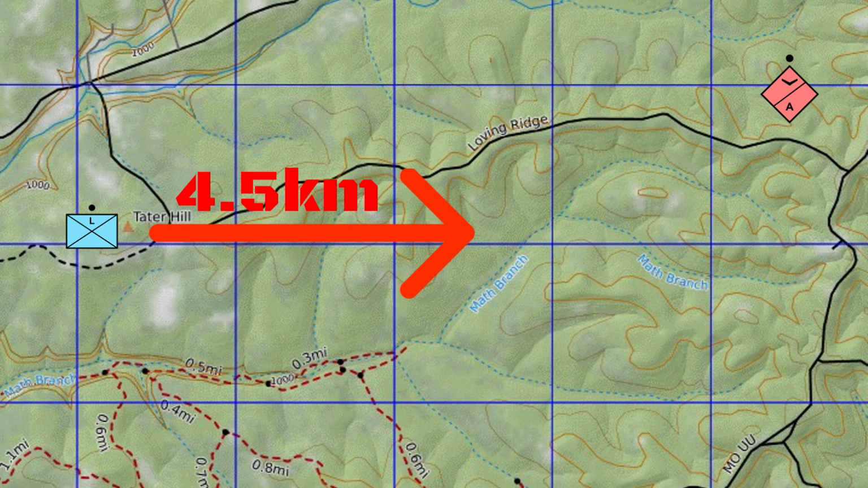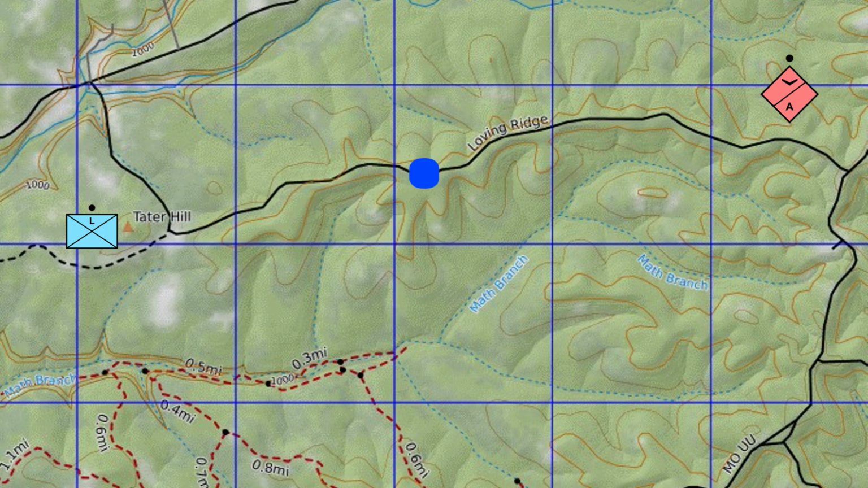Our reconnaissance early in the day had gotten as far as about this bend here in Loving Ridge, and they said that there was an intersection that took a road down this finger right there, and we had a pretty good idea that the enemy had not pushed any further forward than this area. So we decided that we were going to use that point or close to it as an ORP and drop our rucks at that point, and then move out to assault positions to attack the actual enemy UAV camp or reconnaissance team, again located on this finger north of Loving Ridge right up here.